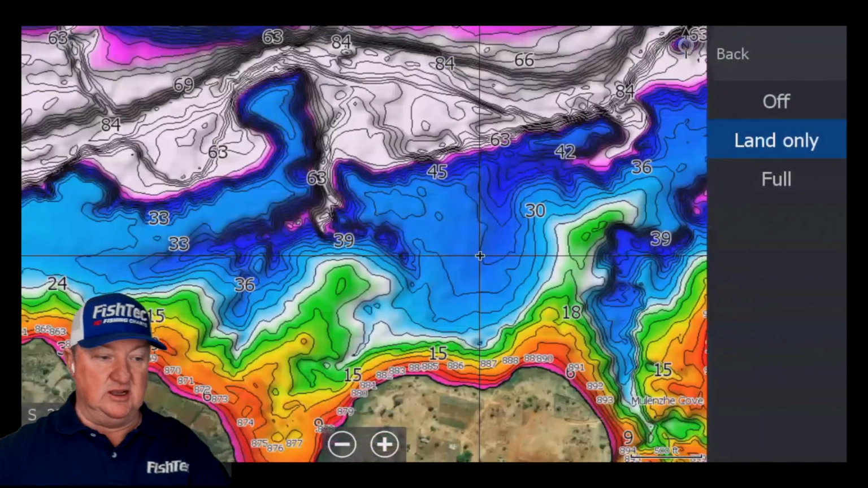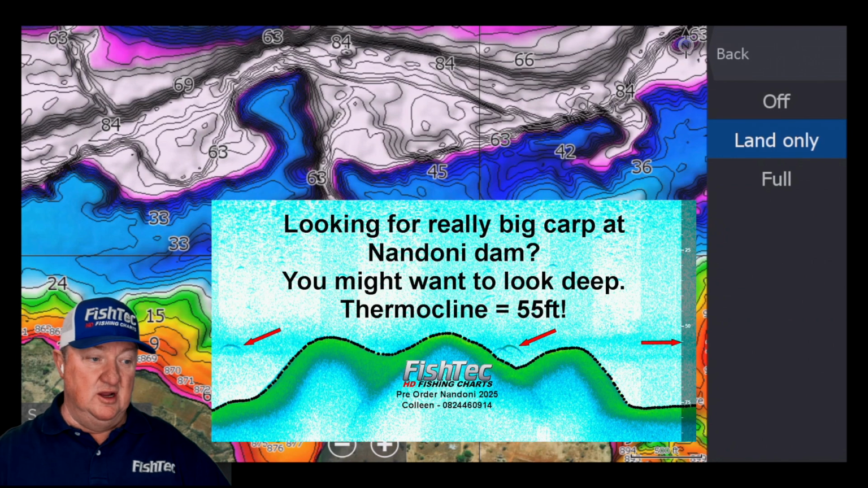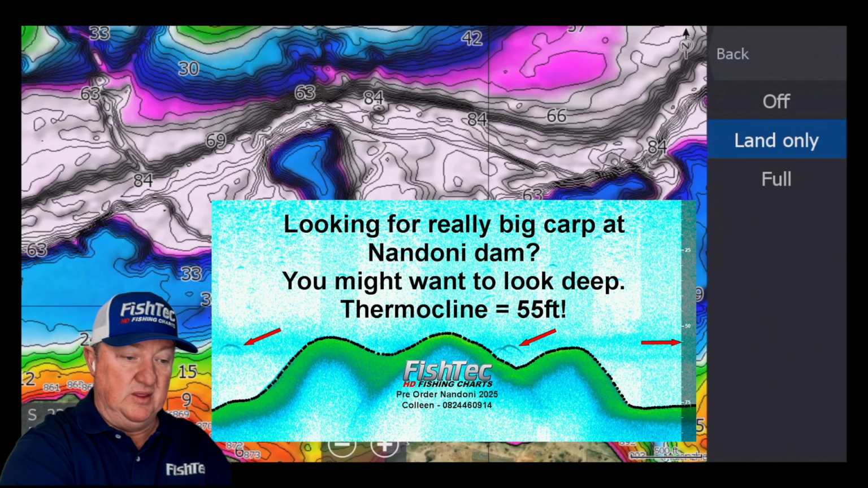So essentially, if you're a carp fisherman, for example, and you're hunting really big carp at Nandoni Dam, which I believe is a beautiful destination, I saw some massive arches down there on that thermocline. So yeah, I would really get very close to these big ledges.